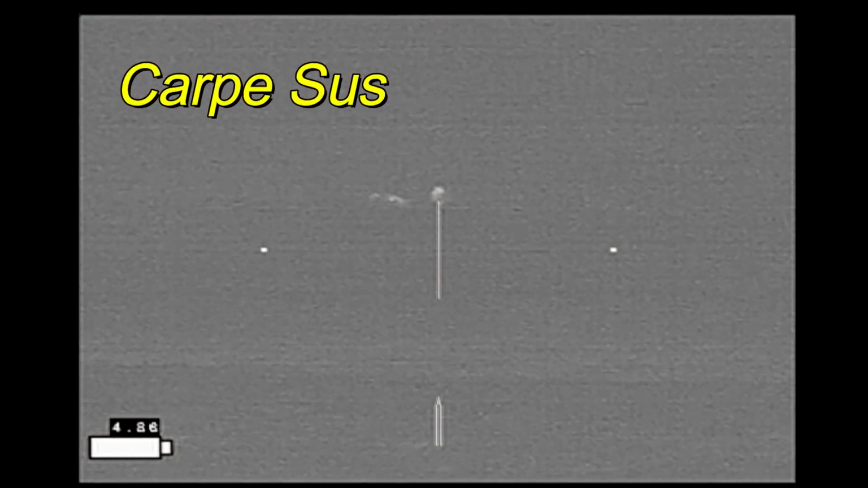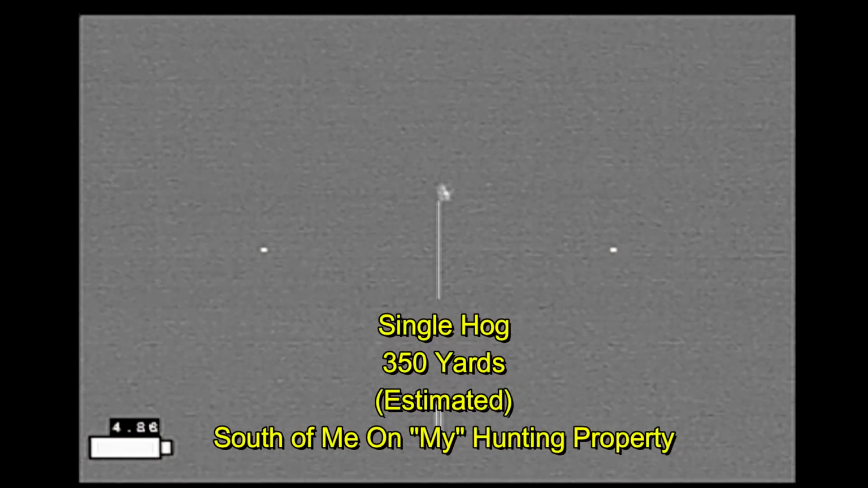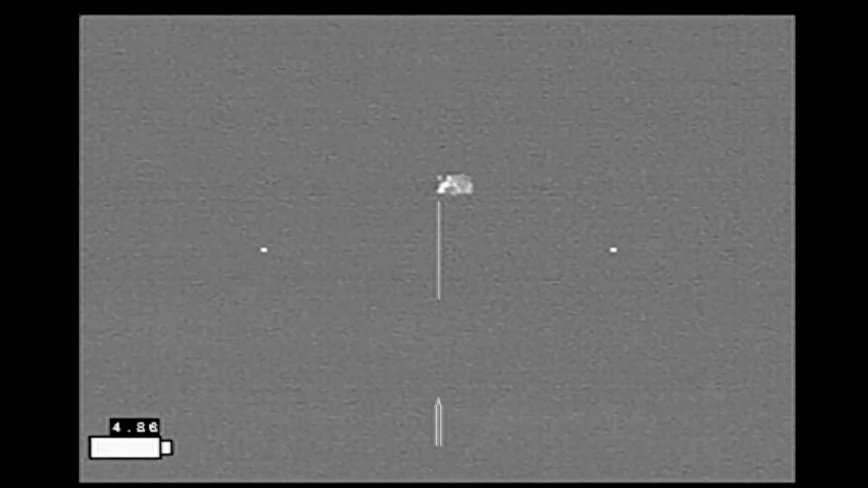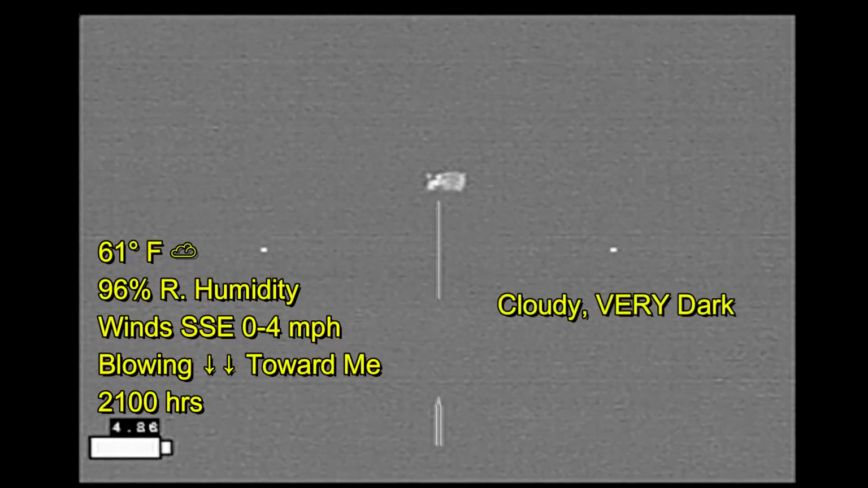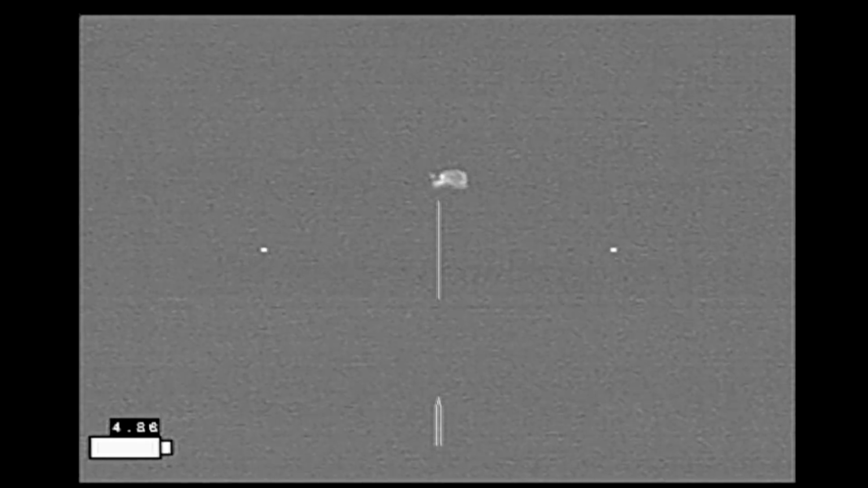Carpe Jesus, a viewer requested that I go over a hunt where I think I got busted by the changing winds. I'd spied the single hog way out there at about 350 yards. It's on my property at this point. It had been a rainy day, the humidity was up, clouds were out, it was very dark, but the wind